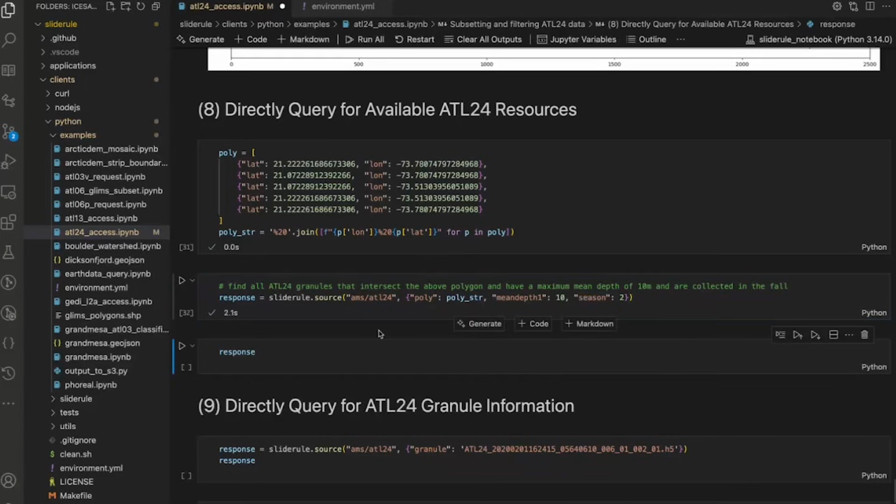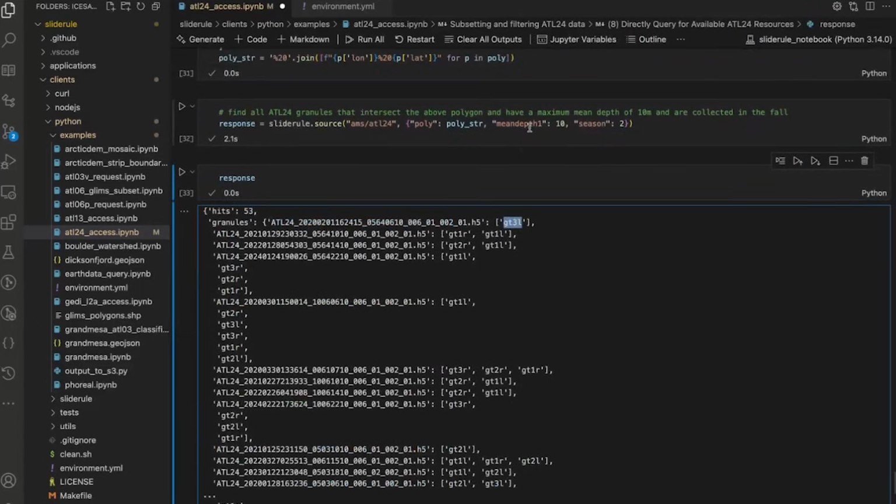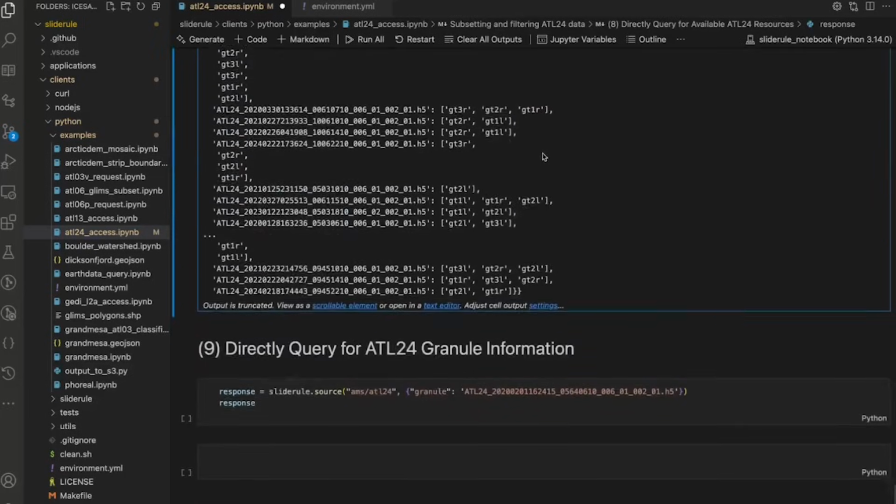It's going to go out to the servers. It's going to make that query. And now this is all of the granules. I found 53 tracks, and it's returning the granule names with the beam that meets this criteria. We have mean depth, min depth, max depth, season. We have the number of bathymetric photons, and a few other things that you can look at.